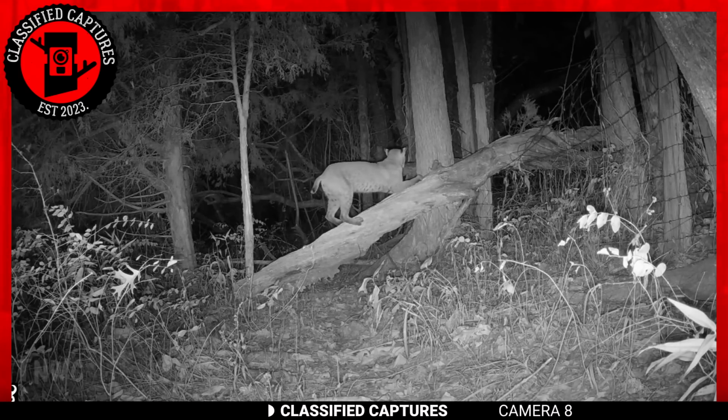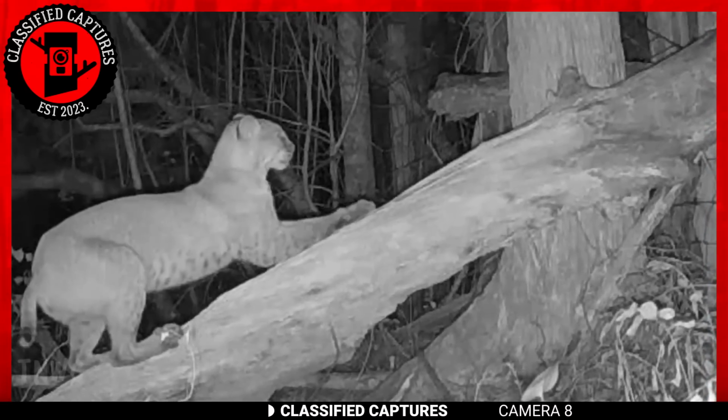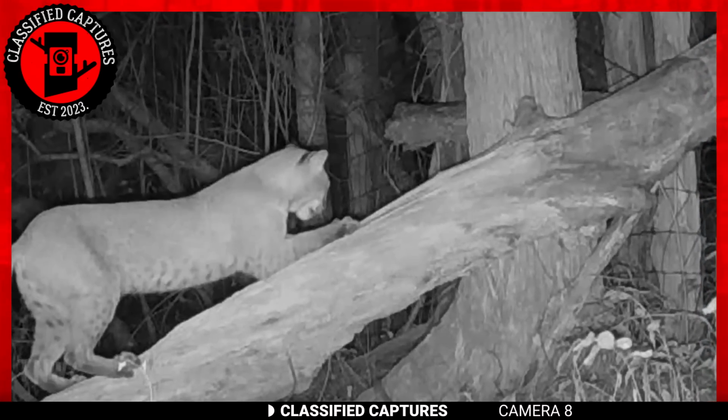If you've ever owned a house cat, you know how they love to claw furniture, but what happens in the wild when there's none? Well, they use trees. As annoying as it might be to see your cat do that to your furniture, it's instinctive and can't be helped. It's how they keep their claws sharp.